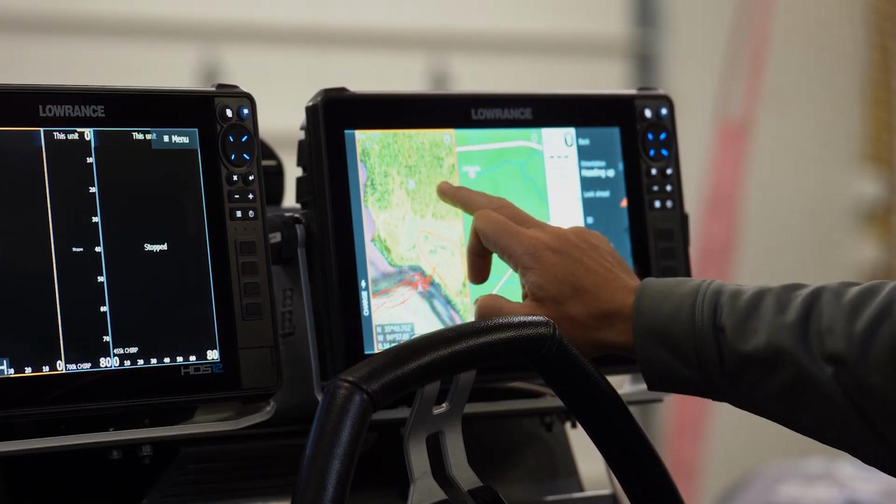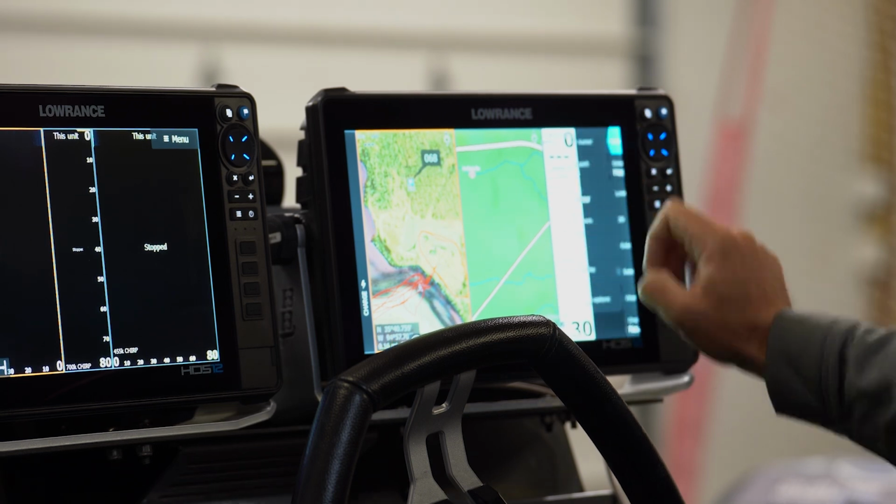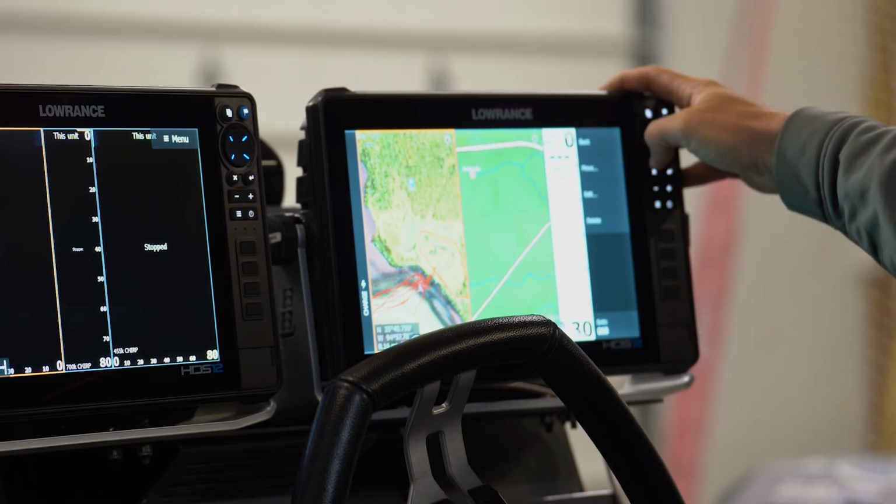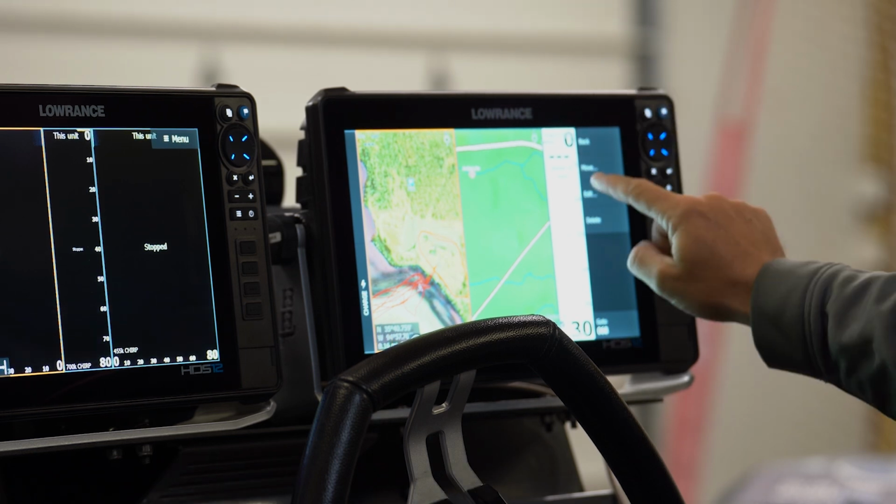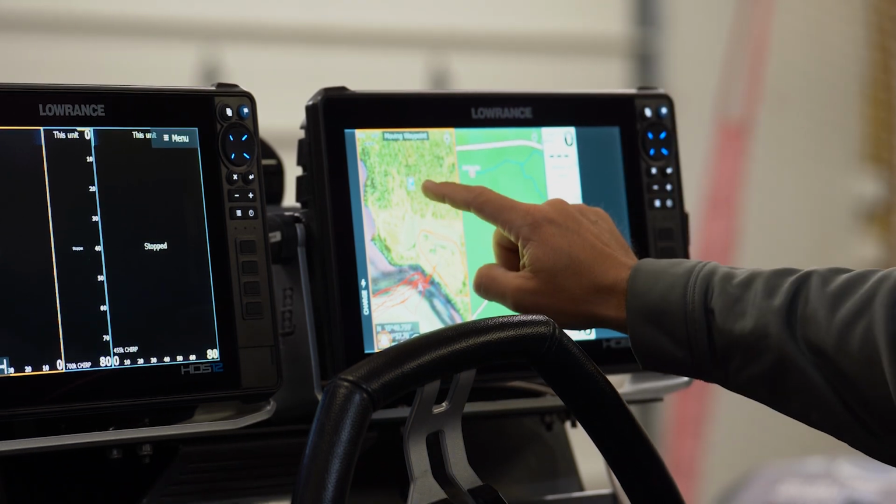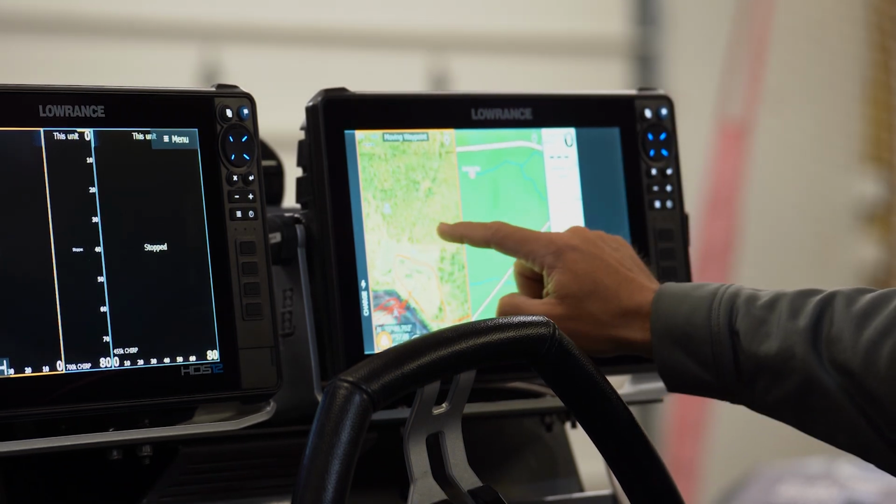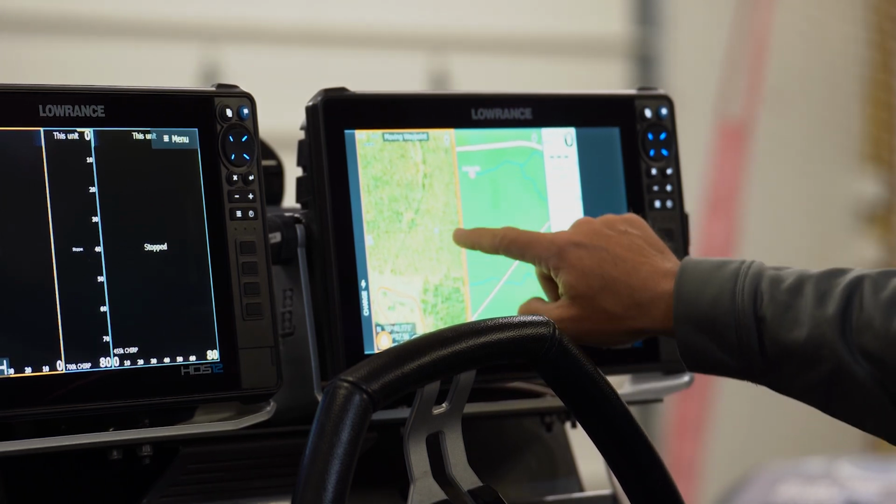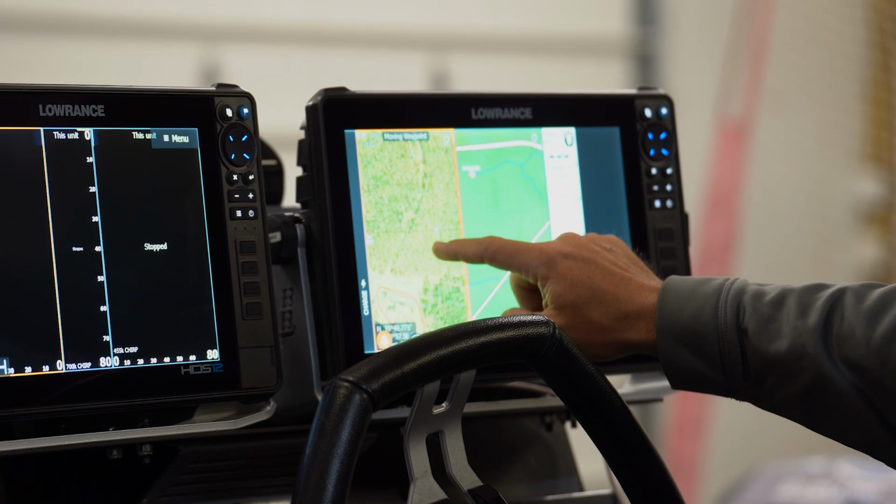Hit more options, make sure it's highlighted, and you'll see waypoint 68 right here on the right side of the screen. Hit that, and then hit right there, you'll see where it says move. Then you can take your cursor, and the waypoint's over here, but your cursor now has the waypoint on the center of your cursor. So you can move it.